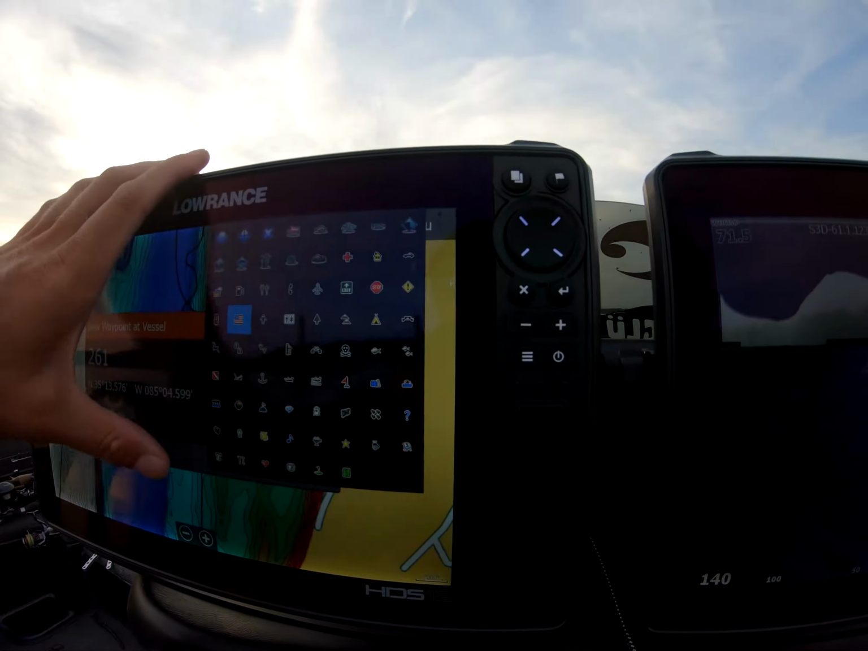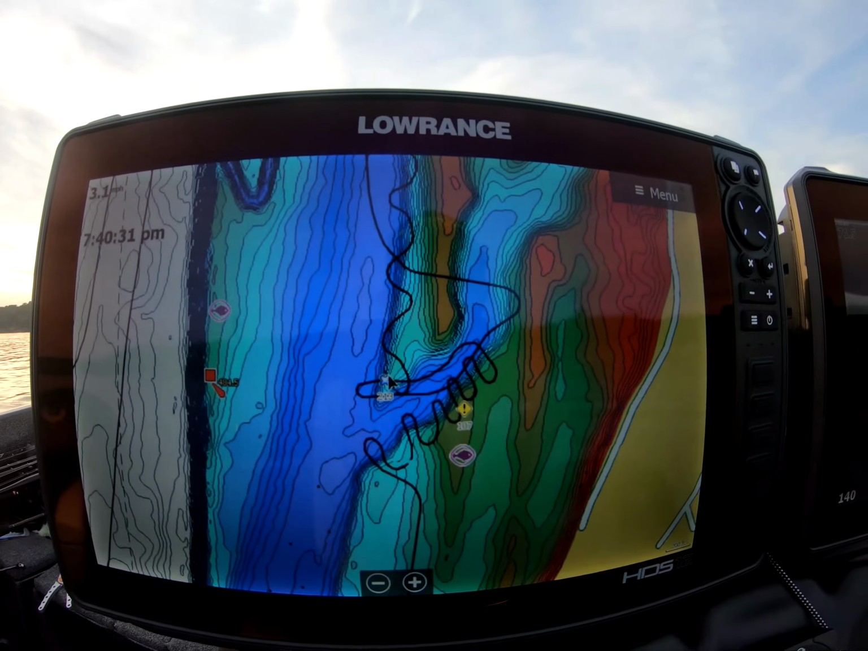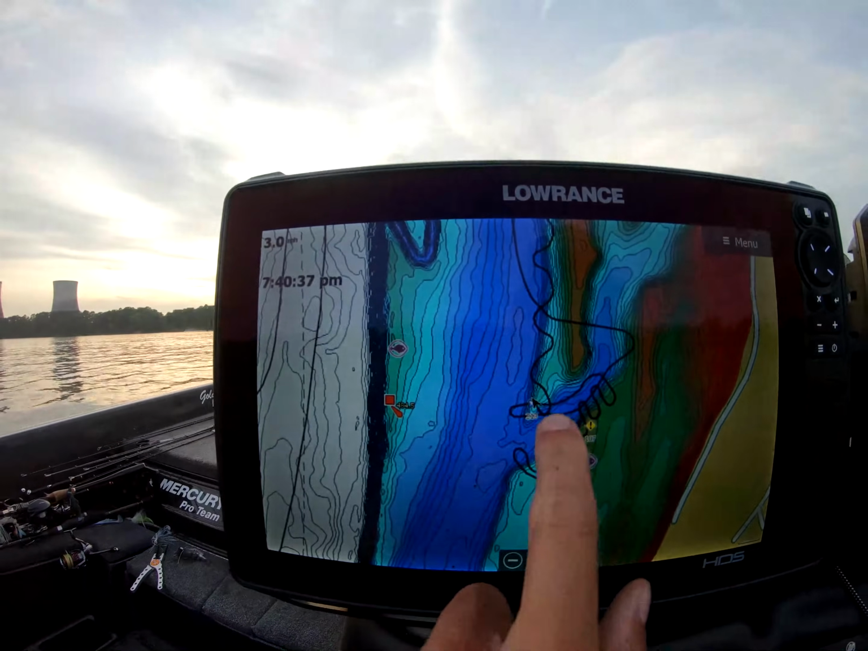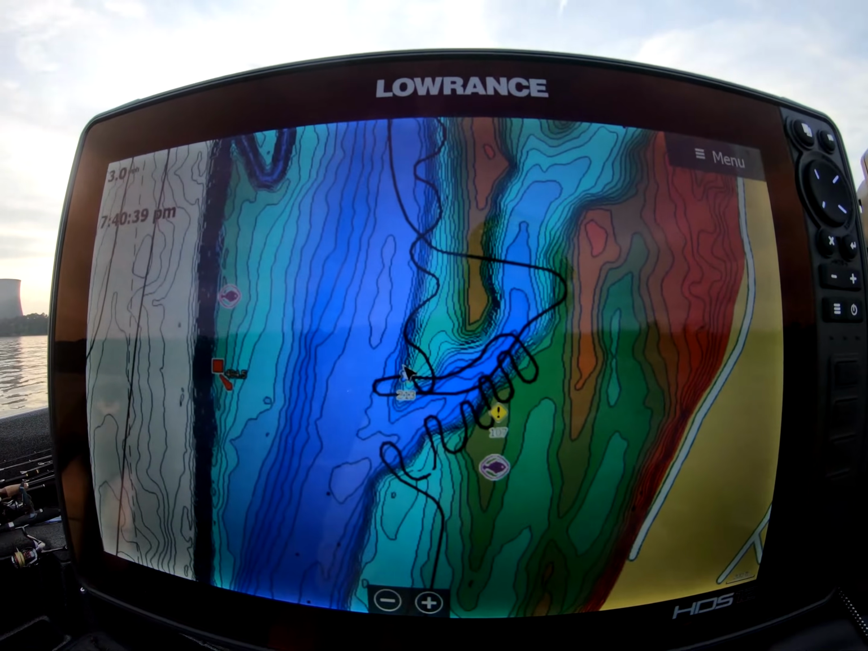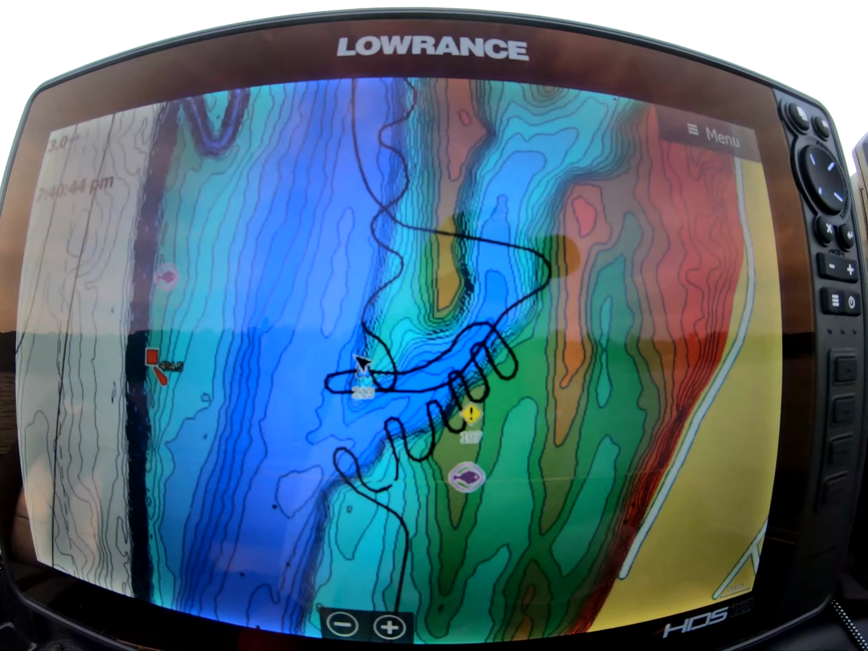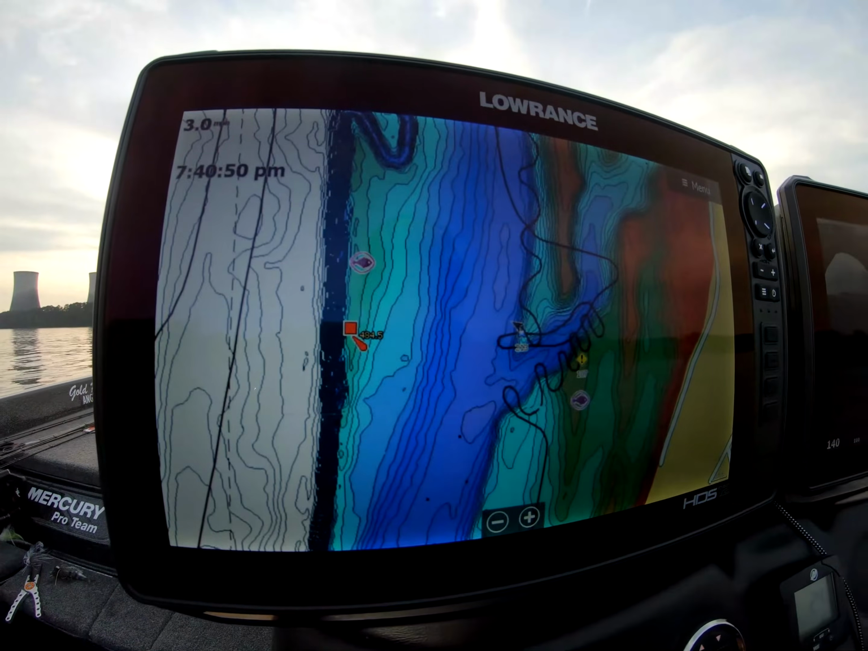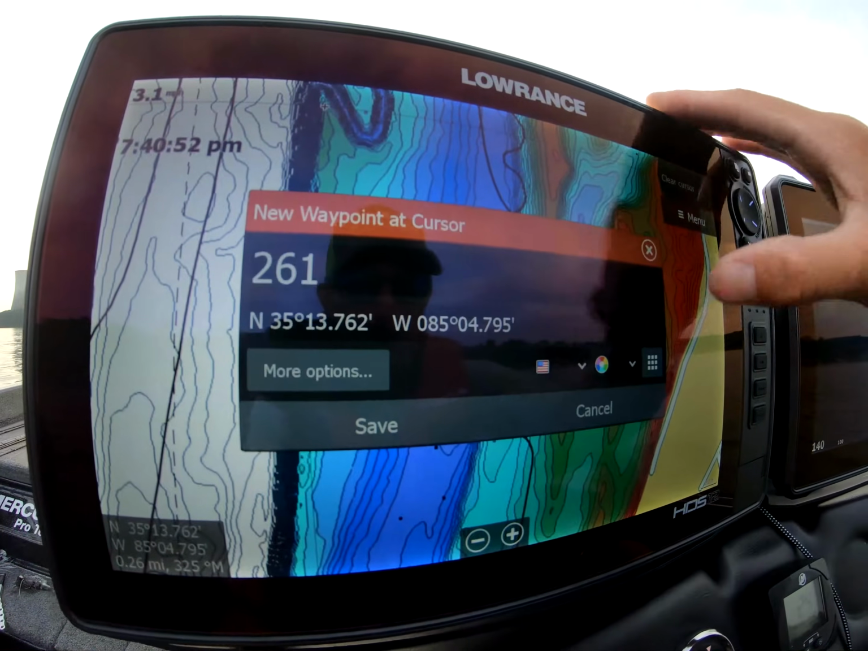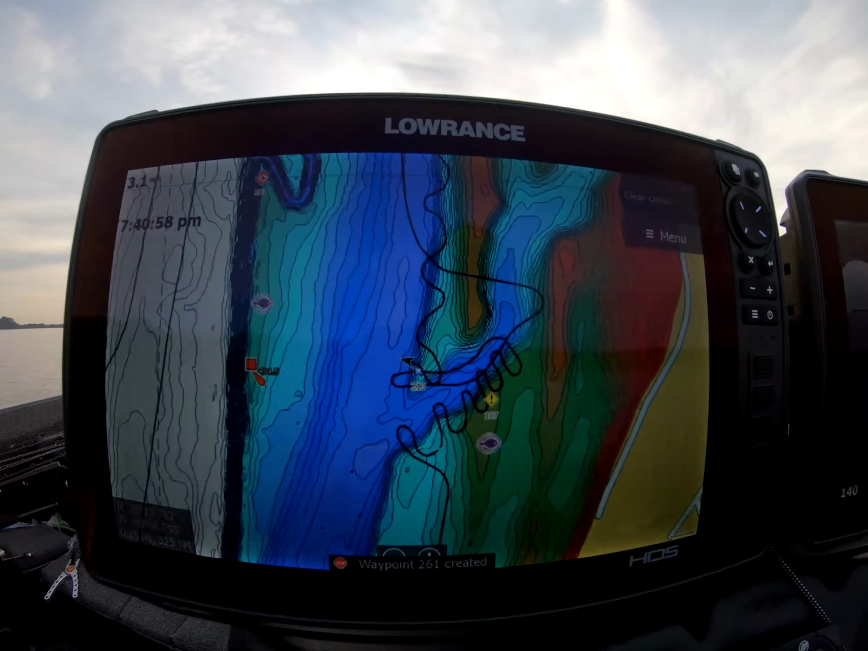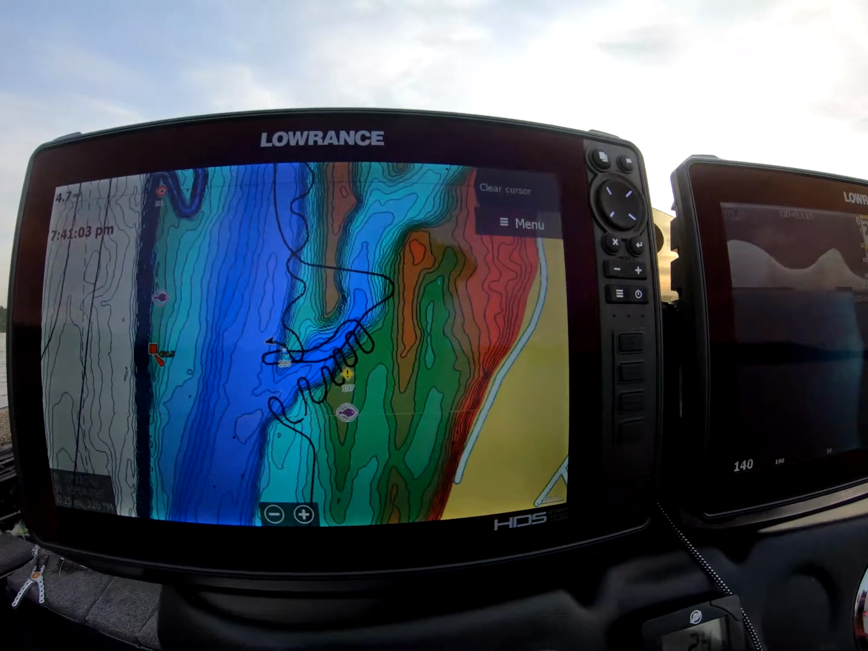You know, I use a different one, and I just remember what each means. I marked the American flag for a spot I want to come back and fish during the tournament. I mark the little X for a brush pile or a stump or something like that. I use the yellow ones to mark an area that I want to check again, and to mark an area that I've never been to before, like right here, we'll go check this out. I usually use a stop sign. So I just use all the different icons, and that helps me keep my waypoints organized.